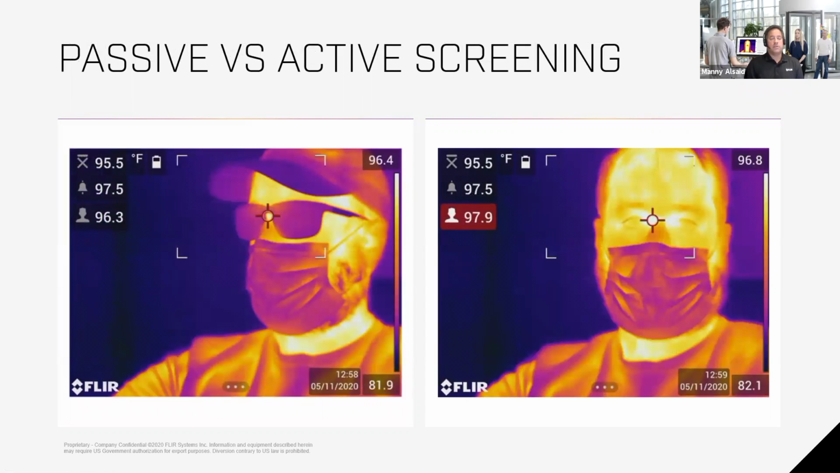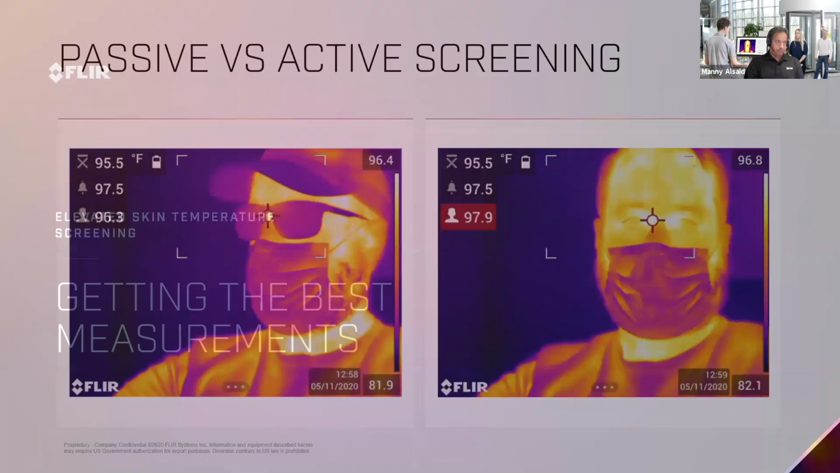Also, you see imagery where people are wearing masks and glasses and walking right in front of the camera. You will have a lot of errors. In this picture here, you see there's a 1.6 degree difference between the picture on the left and the picture on the right. So that is something we always recommend: glasses must be removed and hats removed as well.